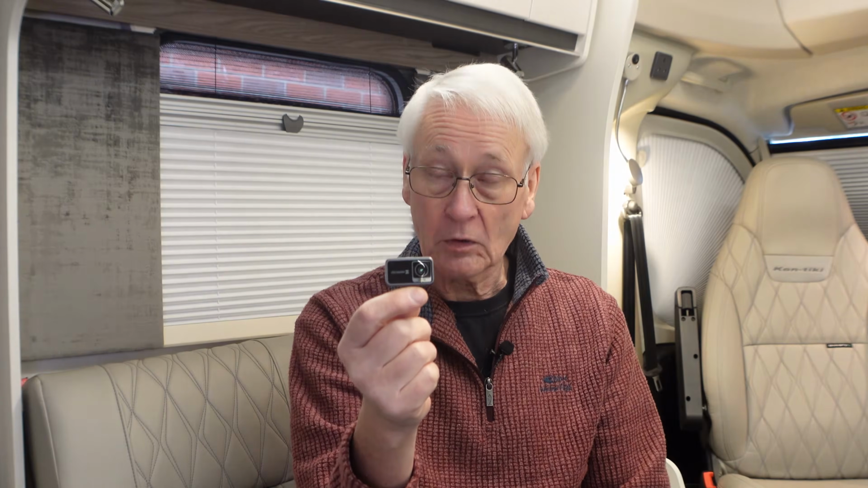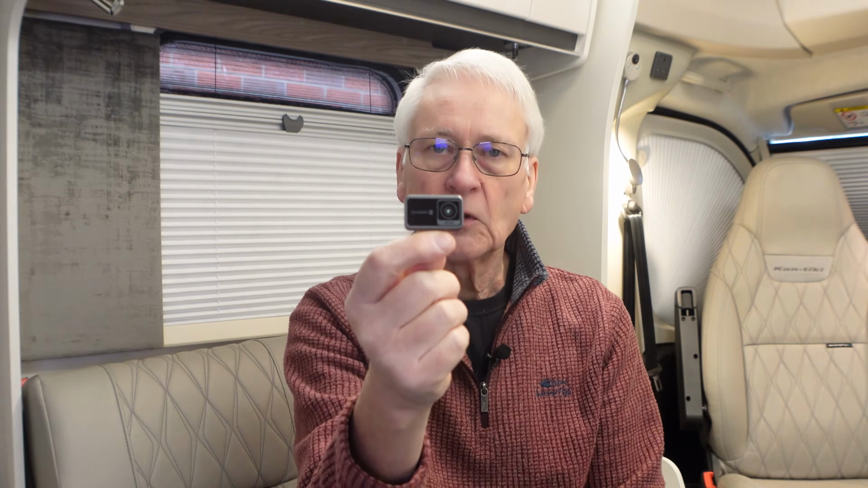You need an app for it to work, and the app works on iPhones and iPads with iOS 14 and above, and on Android phones and tablets with version 7 and above. Its resolution is 96 by 96 pixels, but it's equipped with what they call super IR image enhancement technology to upscale the image. So there's a bit of upscaling going on to get a better image. It has a wide temperature range of minus 20 degrees centigrade to 400 degrees centigrade, and it can detect temperature differences as small as 0.04 degrees centigrade.